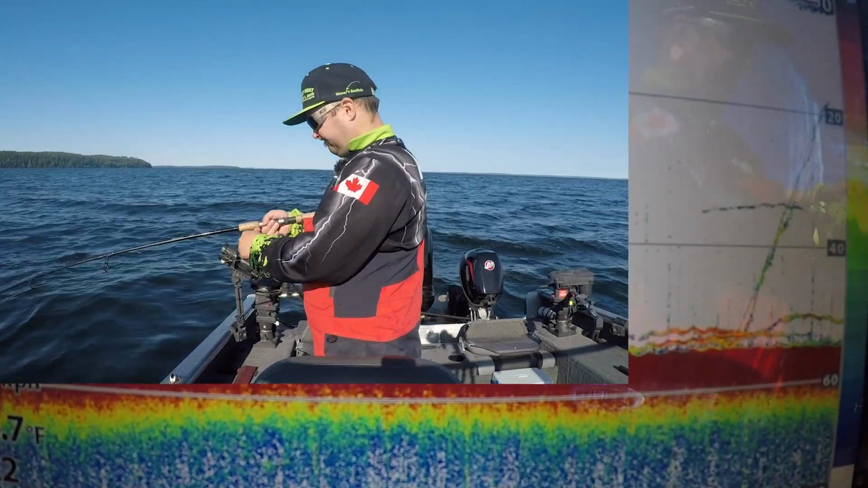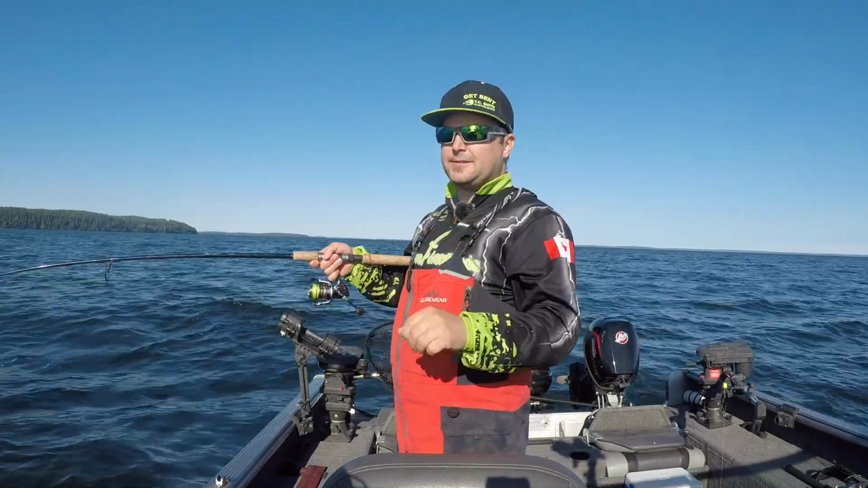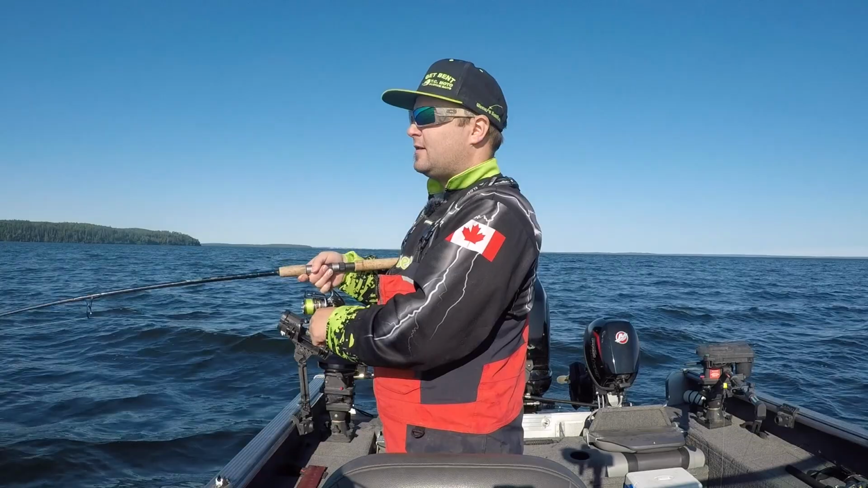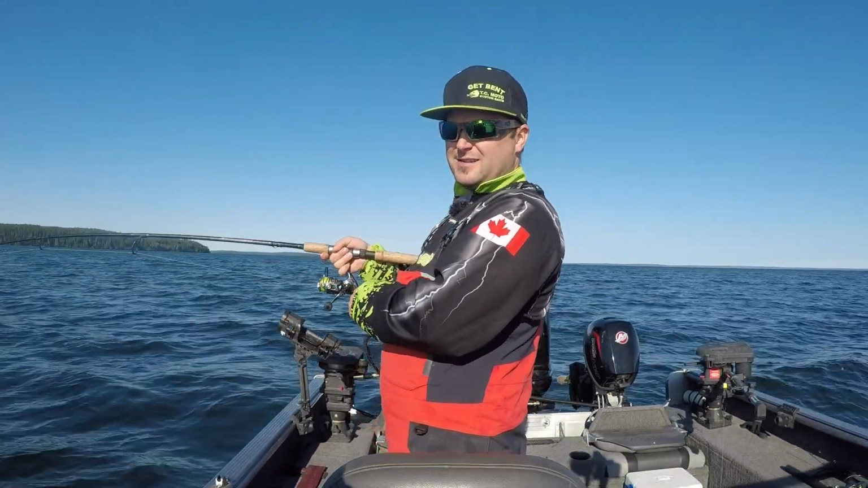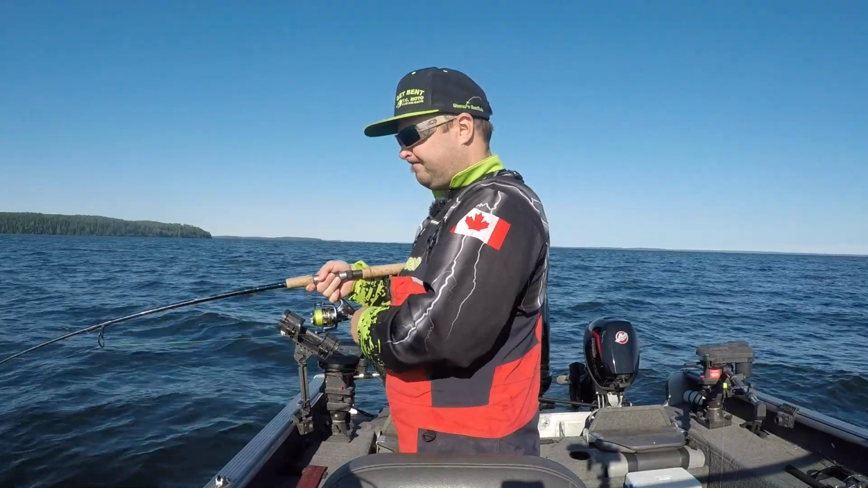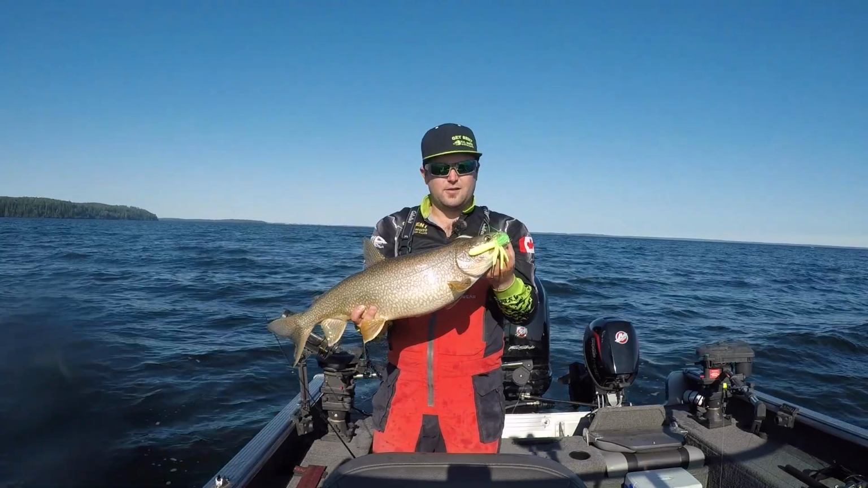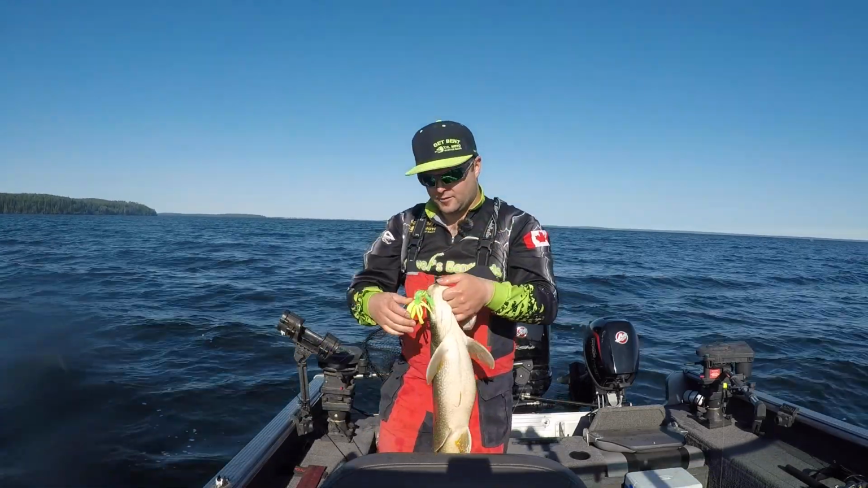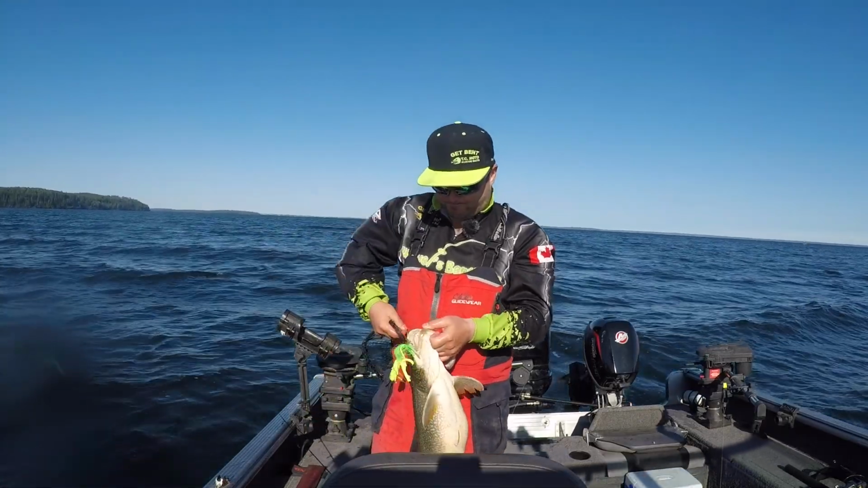There we go. That one chased us straight up from the bottom there. Pretty much hit just below the boat. There's a couple more down there. Oh yeah, another chunky laker today. Another good one. So getting on the walleye wasabi. Up right in the corner of the mouth here.